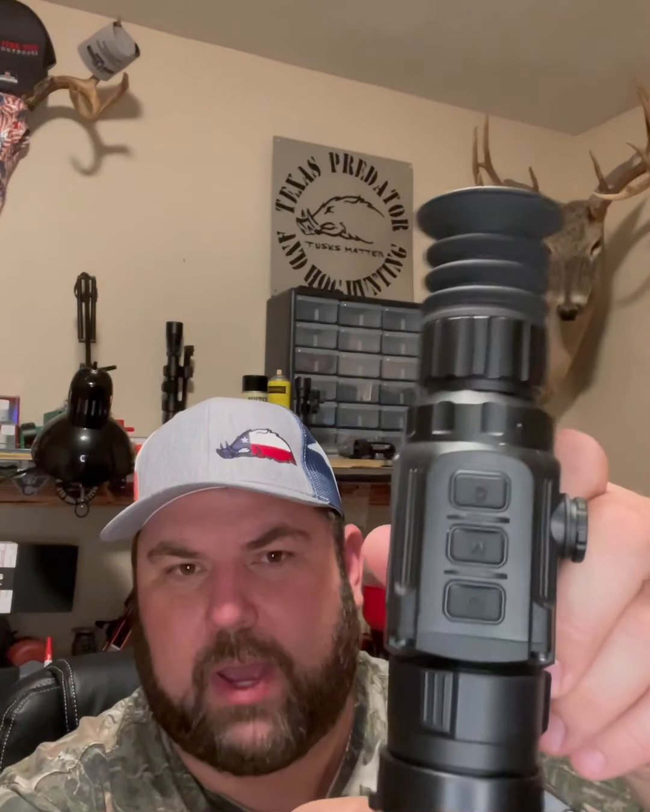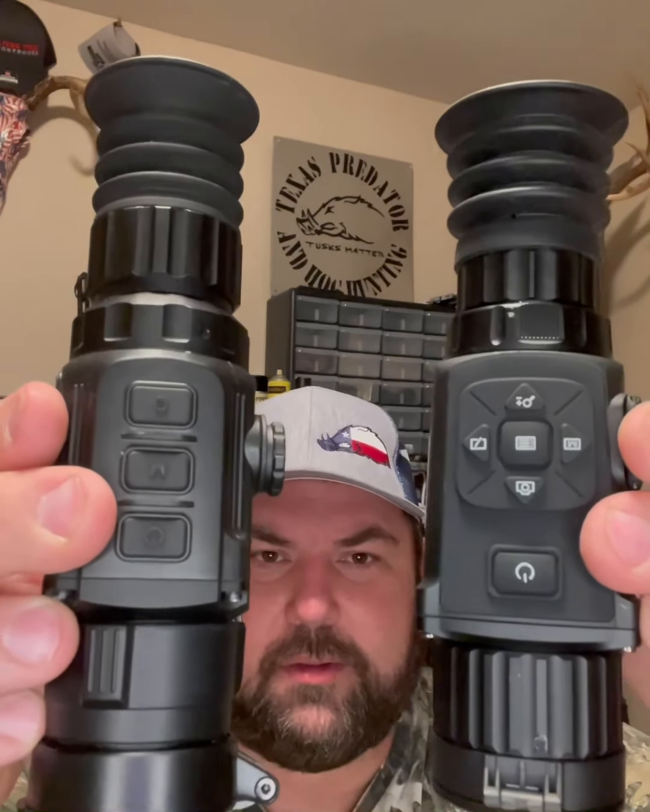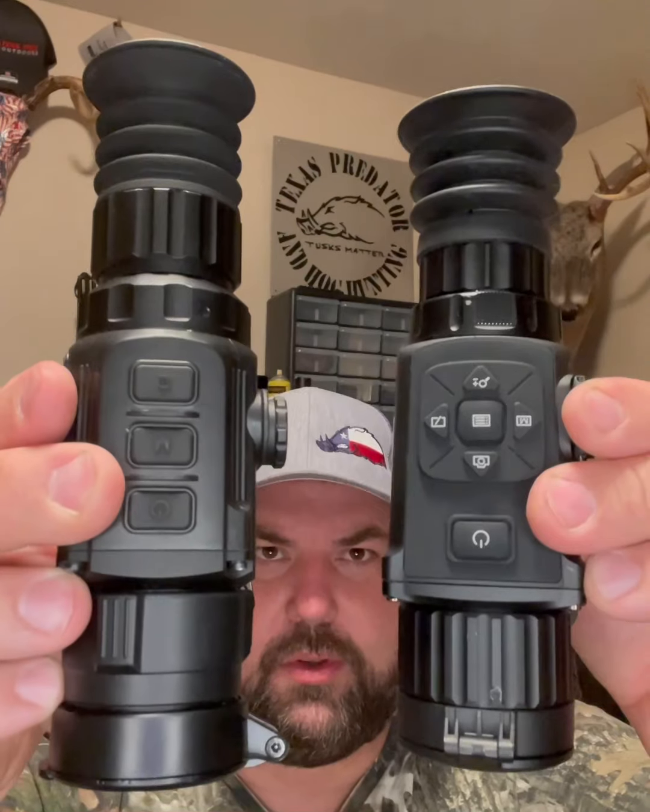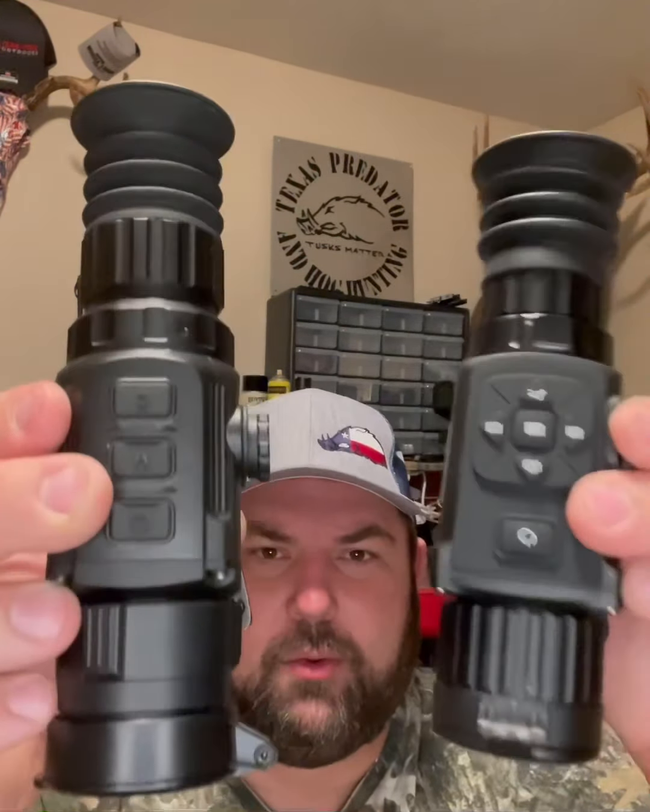Fairly similar to the Rattler. They're really close in the same size. As you can see, both these scopes are really close to the same size. This is the Rattler. This is the Hogster. The Rattler is just a little smaller. They're pretty close on weight, I would say.